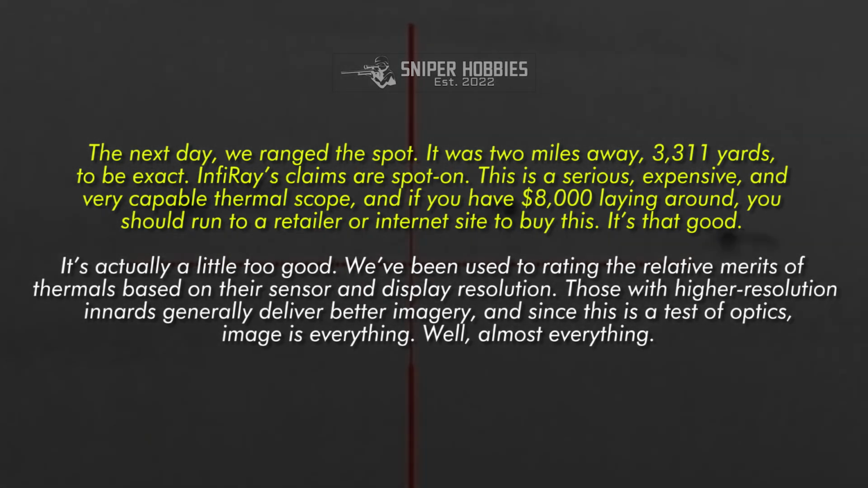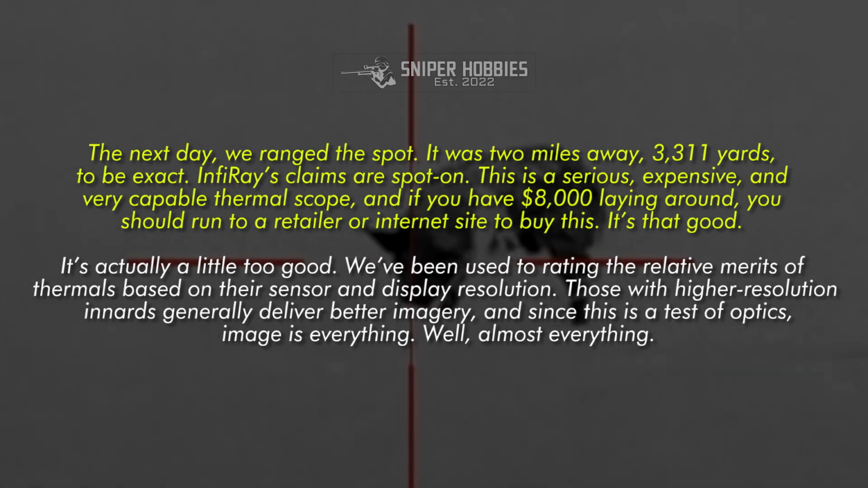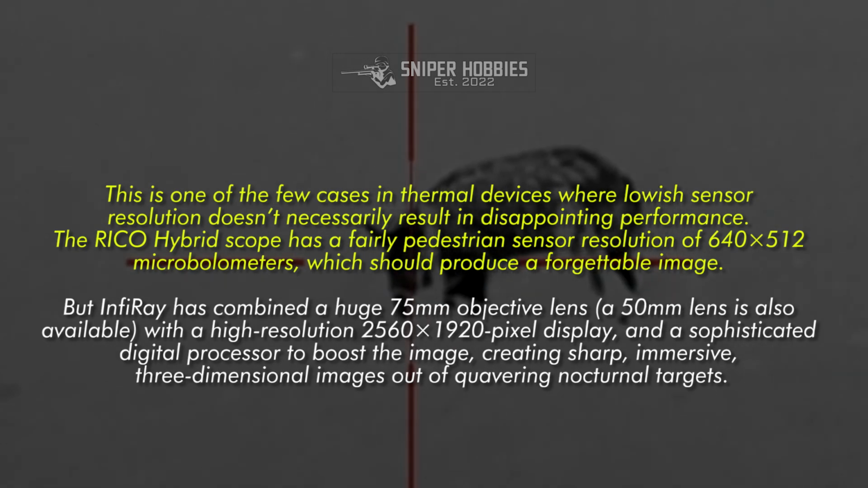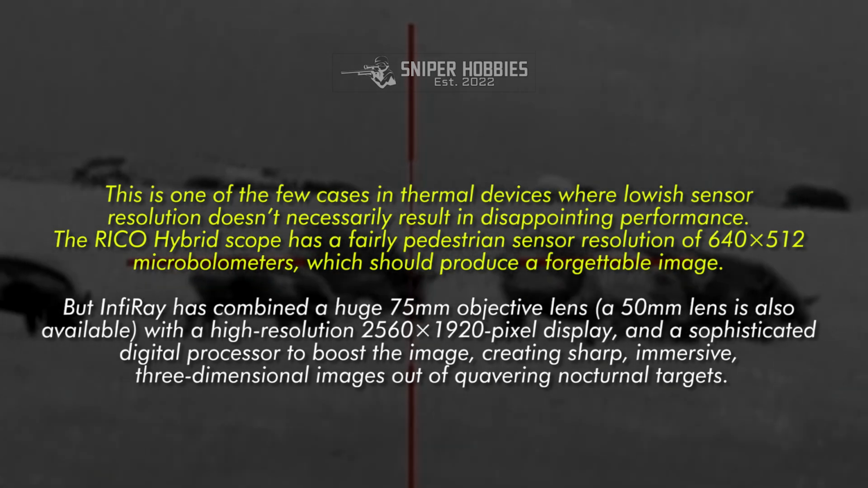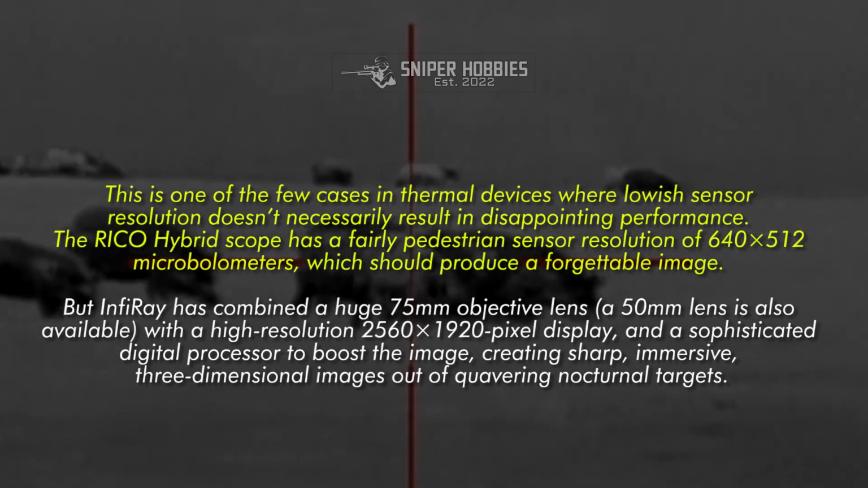We've been used to rating the relative merits of thermals based on their sensor and display resolution. Those with higher resolution innards generally deliver better imagery, and since this is a test of optics, image is everything. Well, almost everything. This is one of the few cases in thermal devices where lowish sensor resolution doesn't necessarily result in disappointing performance.